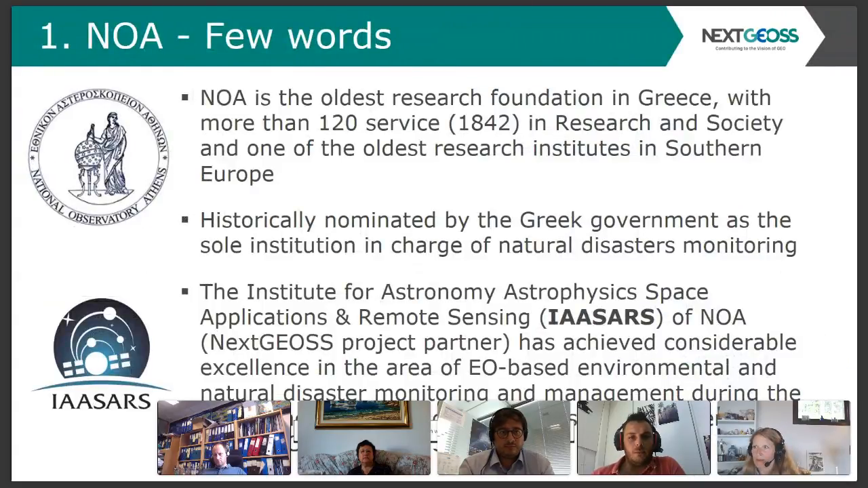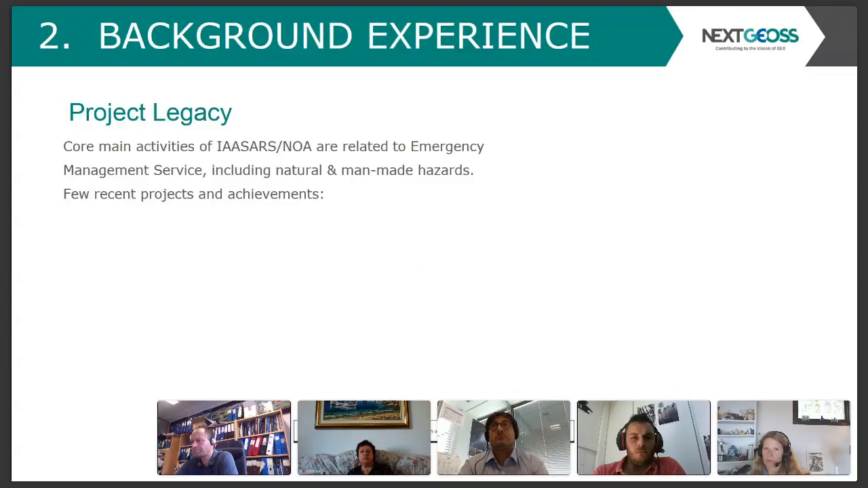So, briefly, the National Observatory is the oldest research foundation in Greece, and our national mandate is to conduct innovative research for natural disaster monitoring and provide actionable information to decision makers and national stakeholders. Our institute, the Institute of Astronomy, Astrophysics, Space Applications and Remote Sensing, focuses on delivering disaster-related products using Earth observation. Now, our focus is mainly on emergency management services, including natural and man-made hazards.